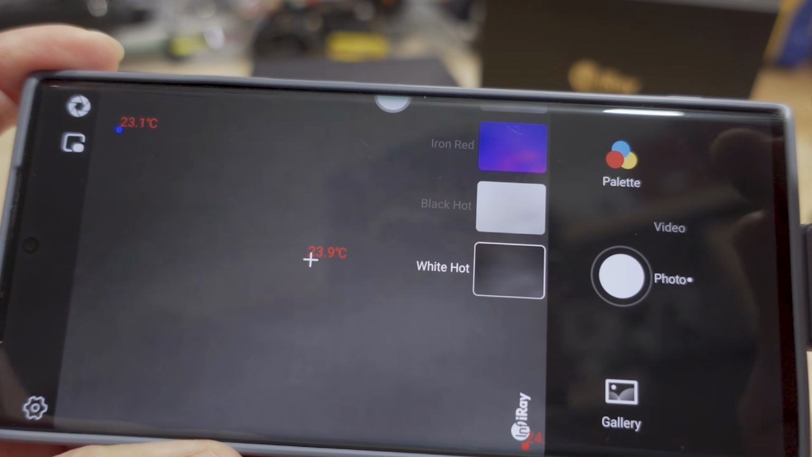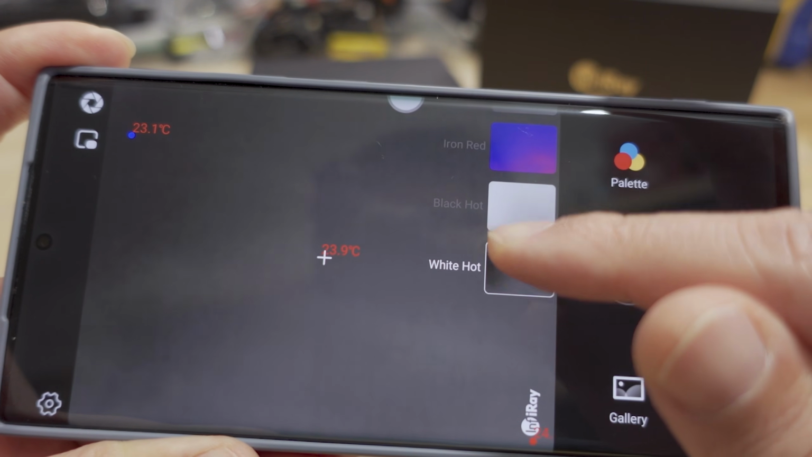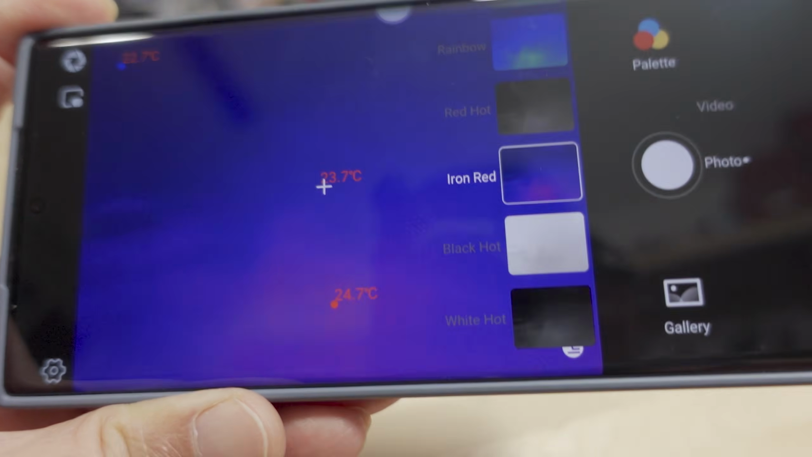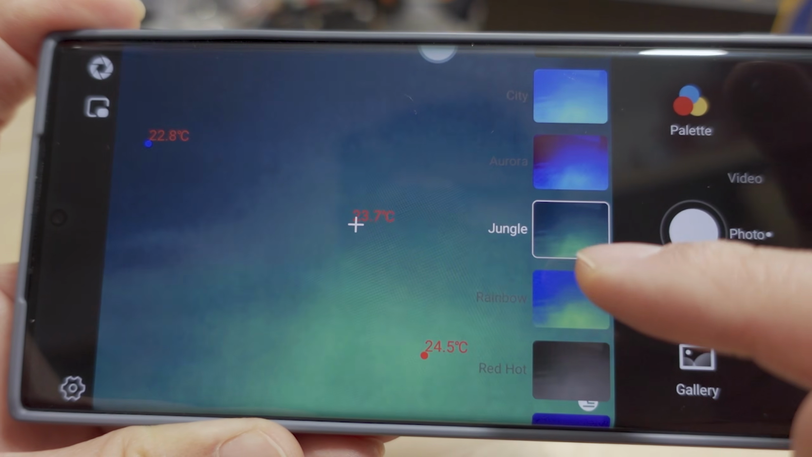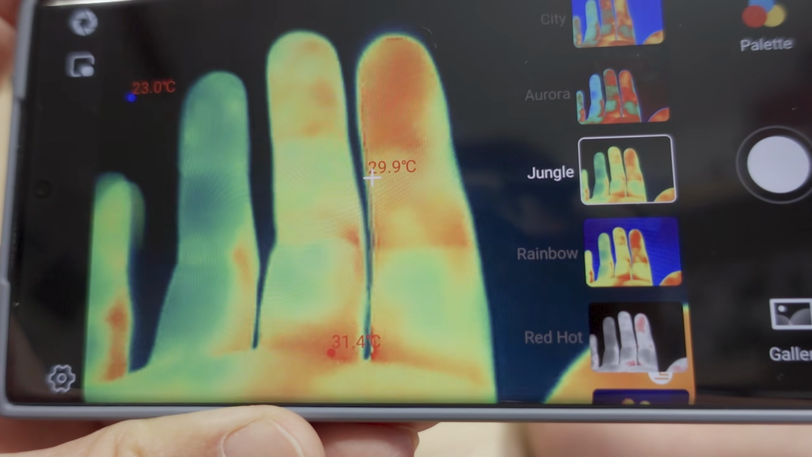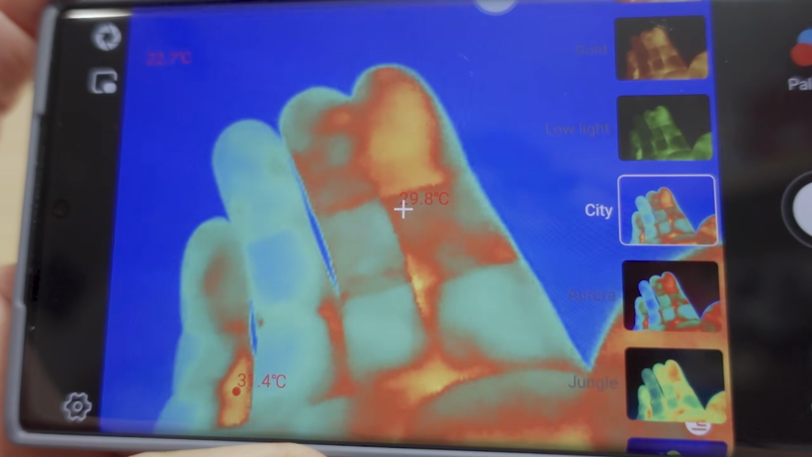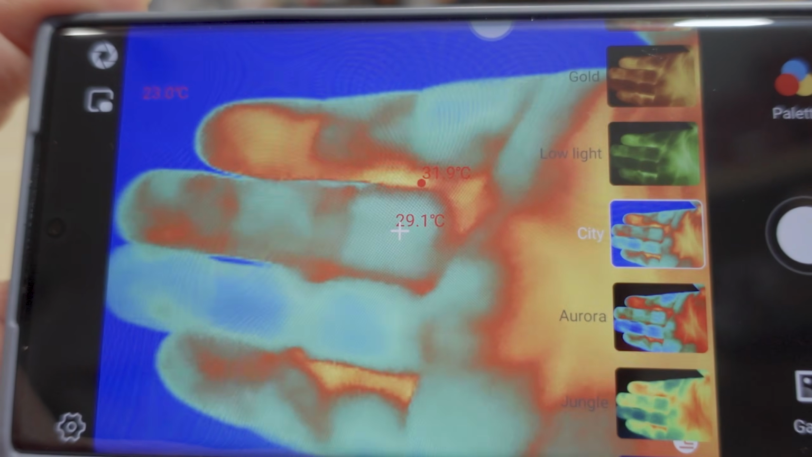Looks like you have a different set of palettes you can use here. So I think white hot is the default. There's different color palettes here, so as you put something in front, it looks a little bit different. Let's see here. Jungle. So it kind of looks like something from the movie Predator. So basically just different color palettes for the different levels of heat for the thing that you're looking at.